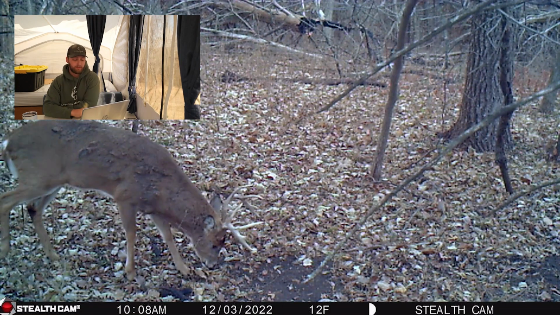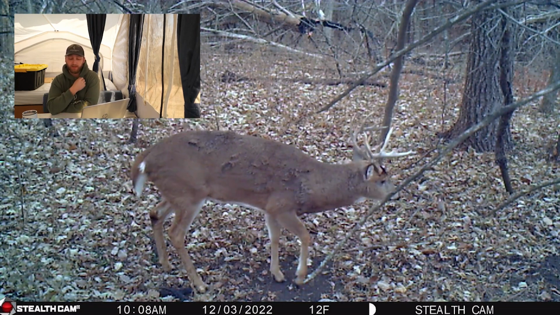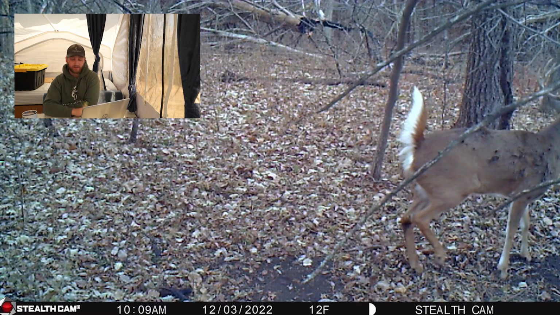Oh, here's that really cool buck again on December 3rd at 10:08. I don't think it's a third main beam, but man, it sure looks like it. That's a crazy double brow that he's got going on there.